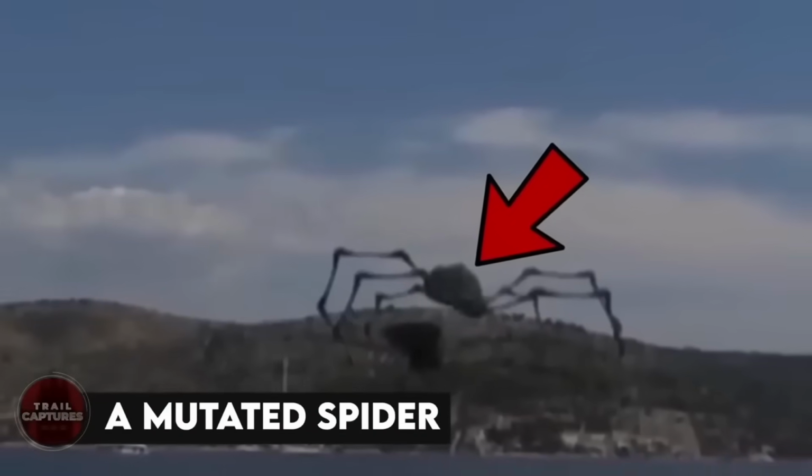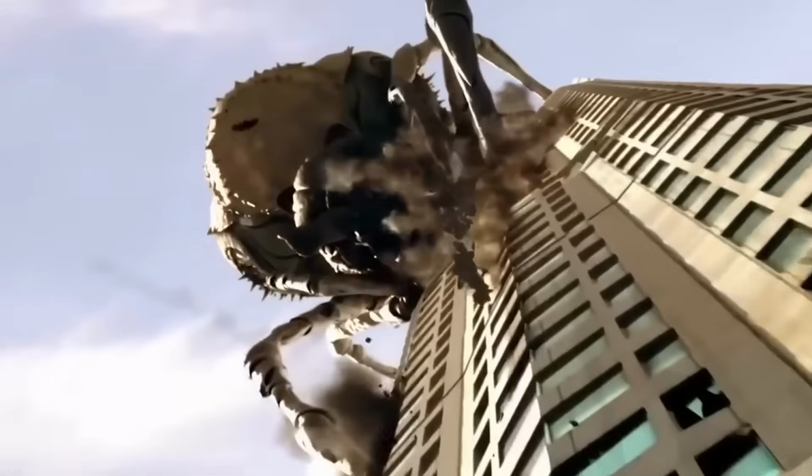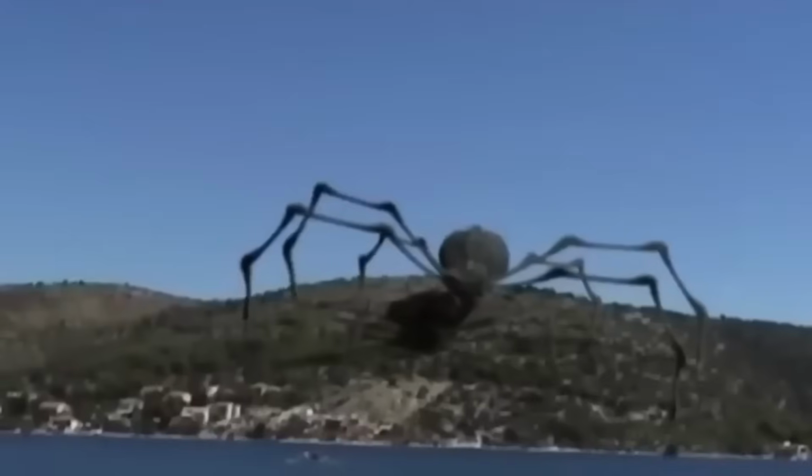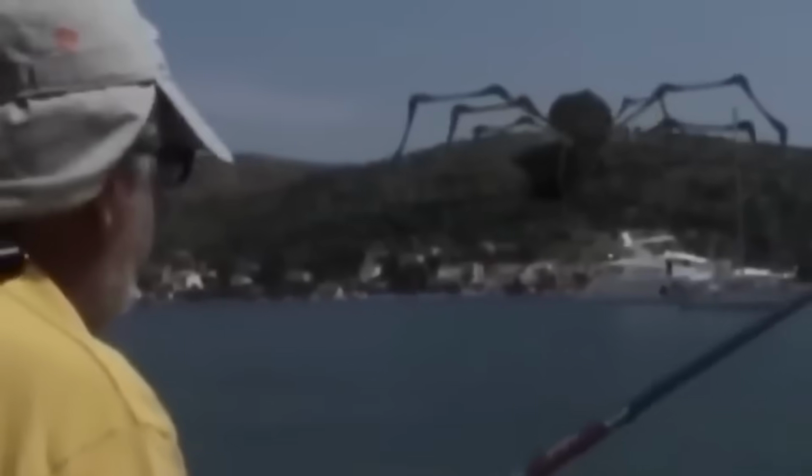A mutated spider. If you think giant mutated spiders are only in the sci-fi movies, you think wrong, and this video will show you how. People in Rogasnica were shocked when one morning they saw this giant spider crawling across this hill. Luckily, it was far away from the population, so no one got harmed. But the most mysterious part is that the spider just vanished in a few minutes. Where did it go? No one knows.